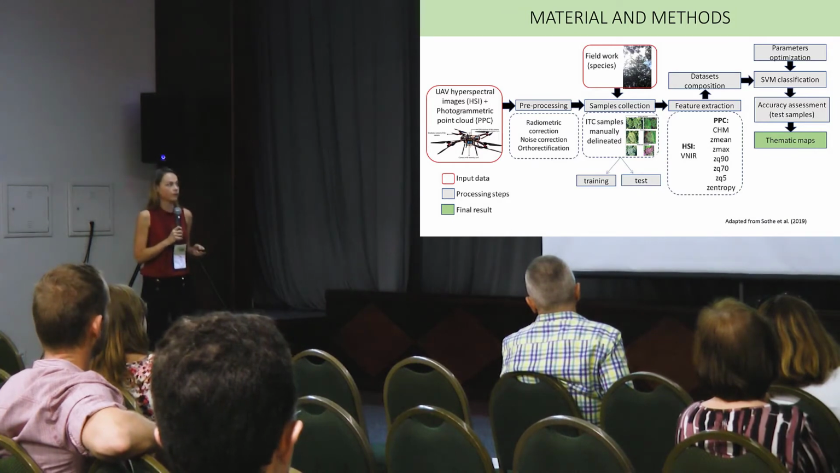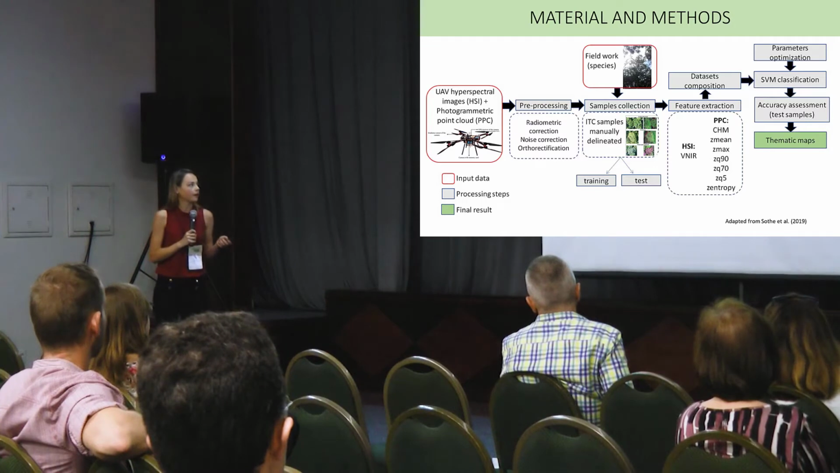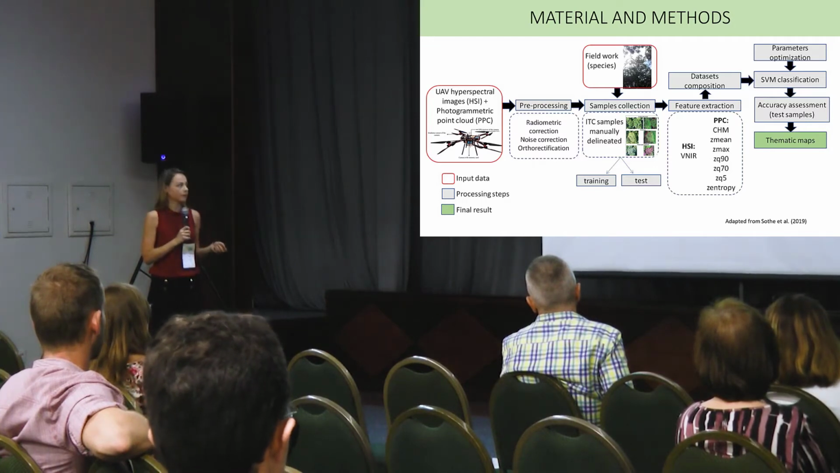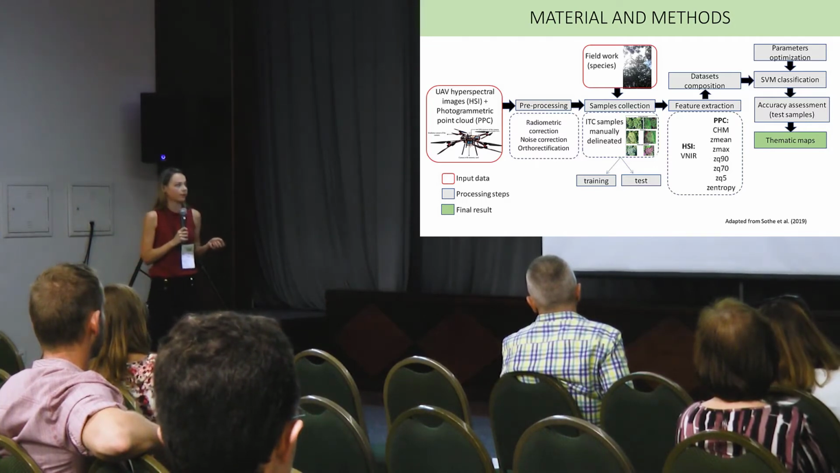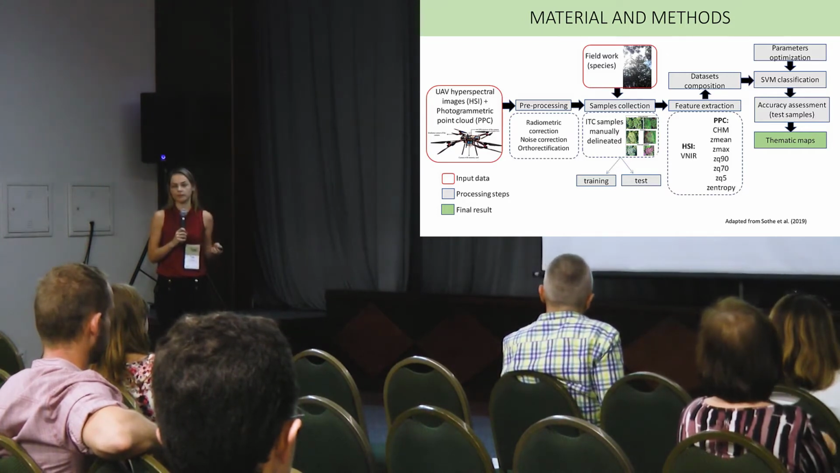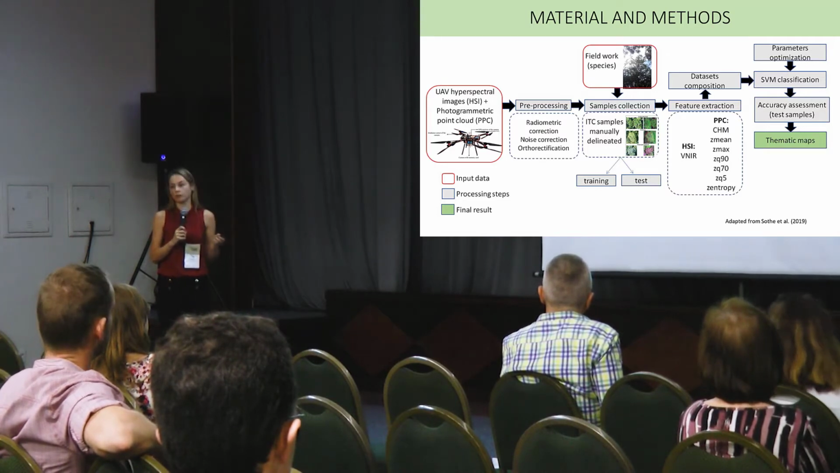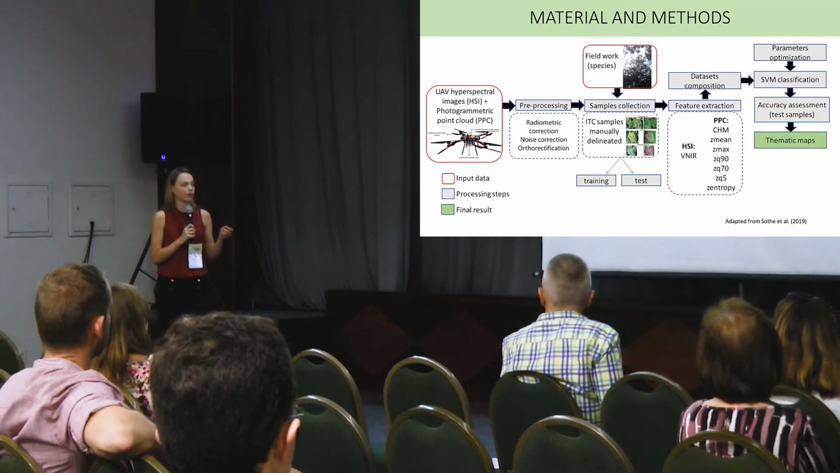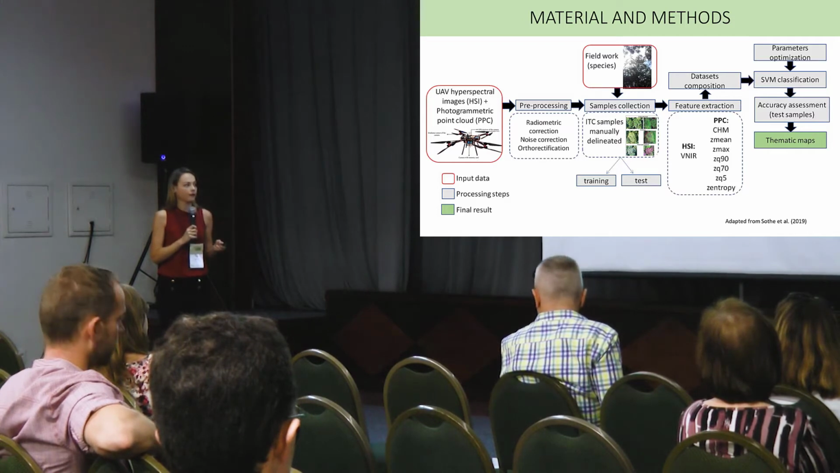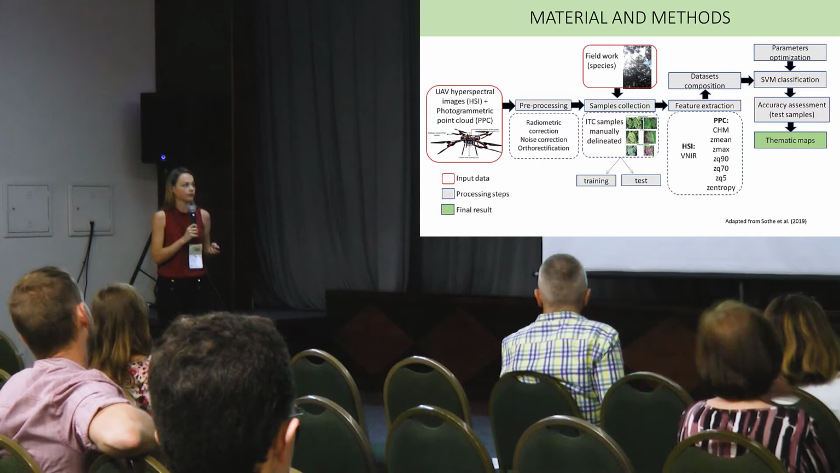The material and methods, so we'll be brief here in this workflow. The UAV-hyperspectral images and the photogrammetric point cloud were pre-processed. In the field work, we identified and geolocated the tree species. After that, we manually delineated the individual tree crowns over the images, and the crowns were split in training and test set for the classification.